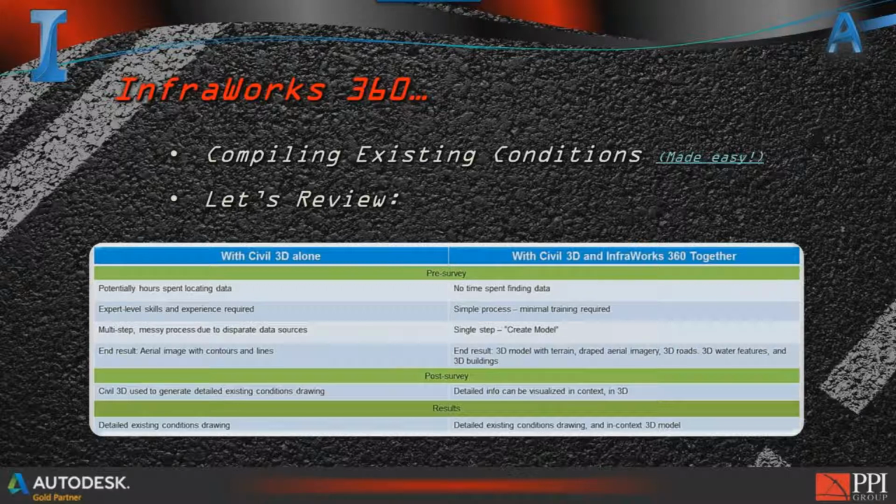Okay. So at that first stage there's virtually no time spent acquiring the data. That second one says expert level skills are required. Yes. For those of you that put that information together, it's more than just importing a shapefile. You have to know what it is, you have to know the translation. There's a lot to it. Are things matching up correctly, on and on and on.